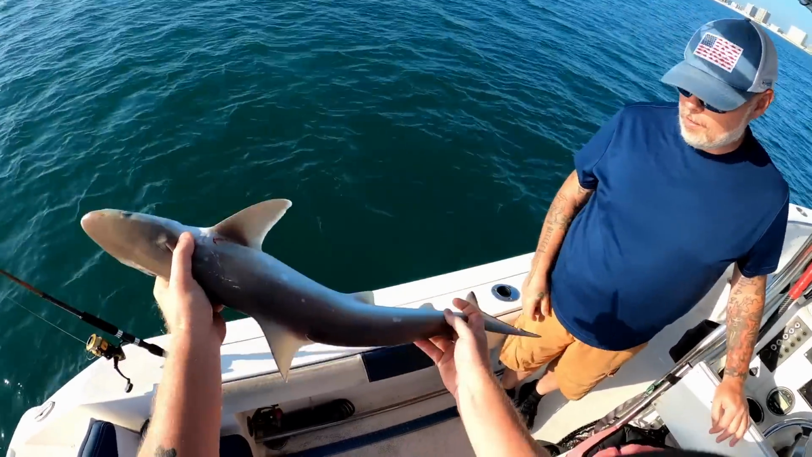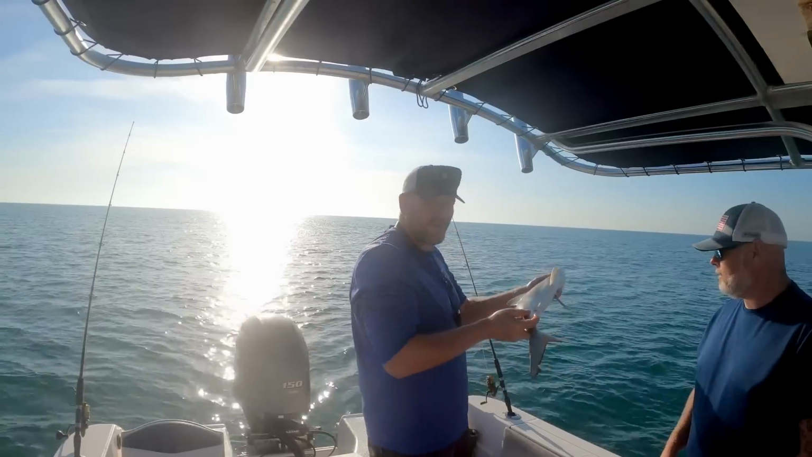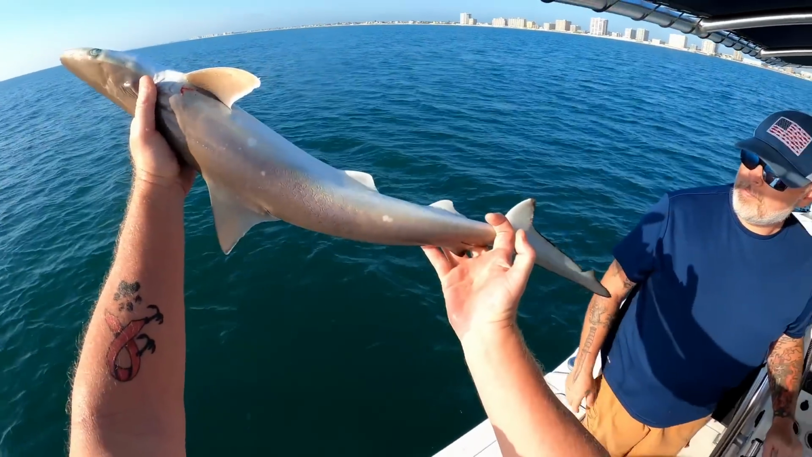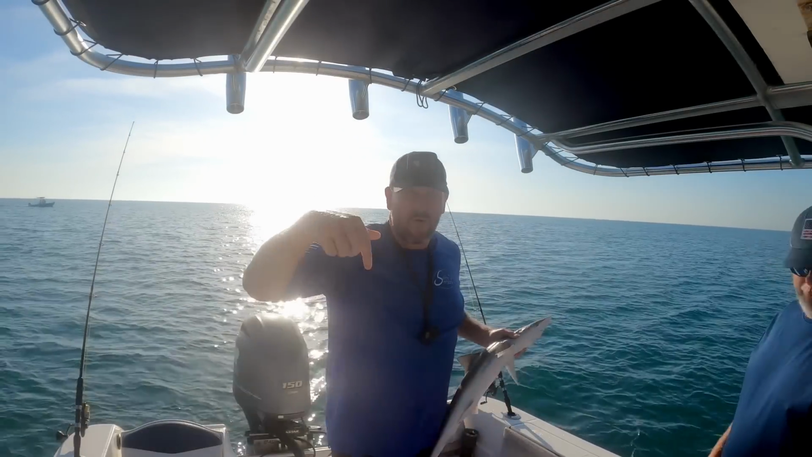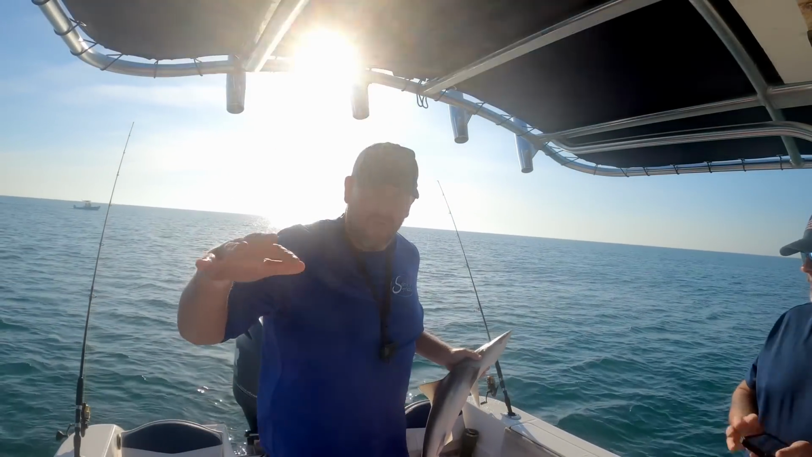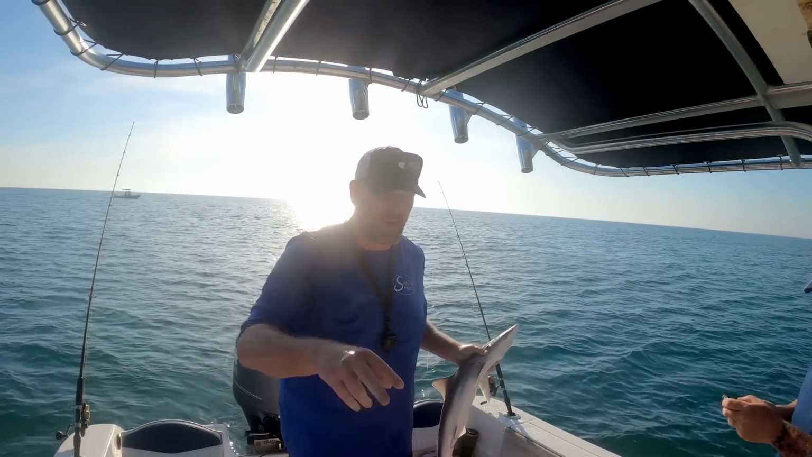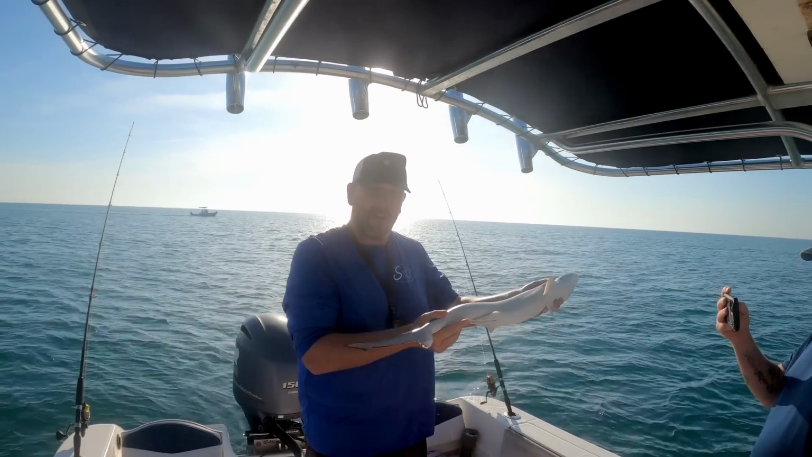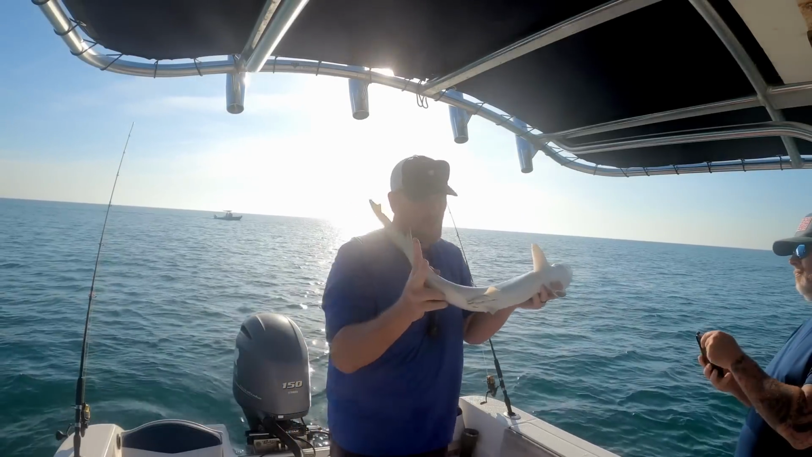You need a picture? Oh, he didn't count? Weak fish counts, but a shark doesn't count? Yeah, but you can't eat these guys. And in state waters, where we are, this is state waters, Florida, you're allowed 2 per vessel, no matter how many people you have on a boat. If it's a regulated, legal size shark in state waters, you can only keep 2.